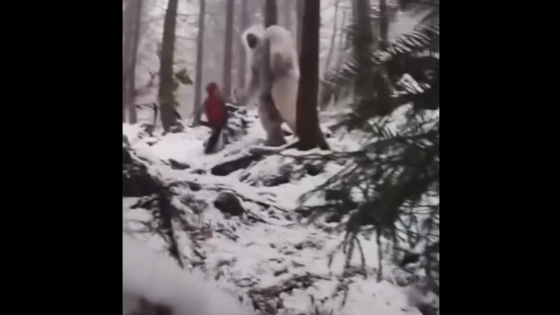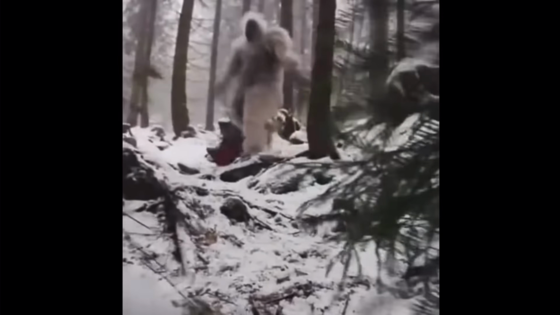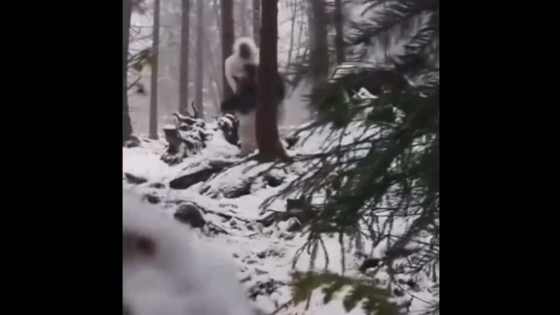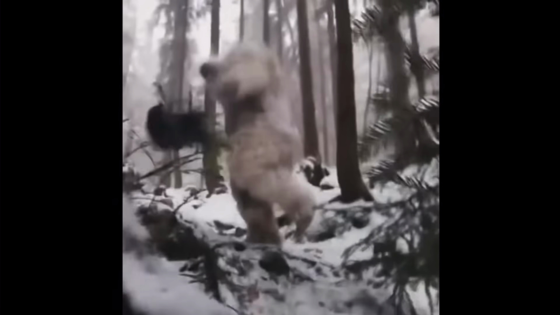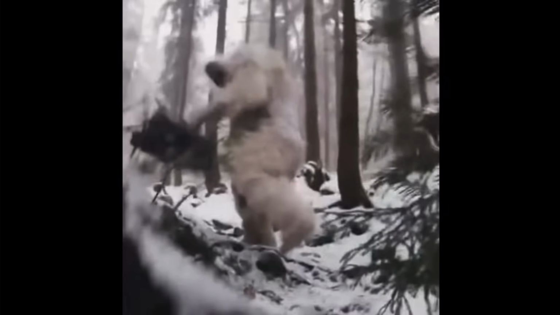Now this video certainly could be fake, considering how close up it is and how it falls over the man like that. But how could this be a man in a costume? It's estimated at around 8 feet tall, taller and way bigger than any human. And the creature looks realistic too. It's covered in white fur, it has a dark face, and its muscles seem to be defined as well.